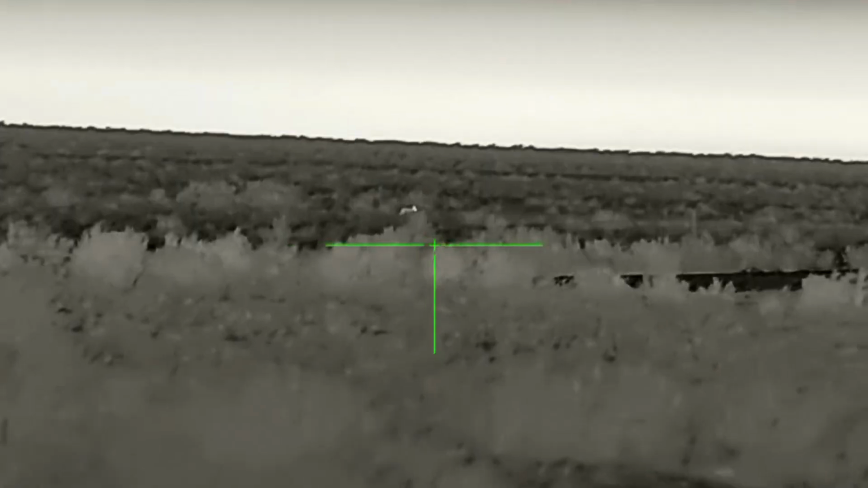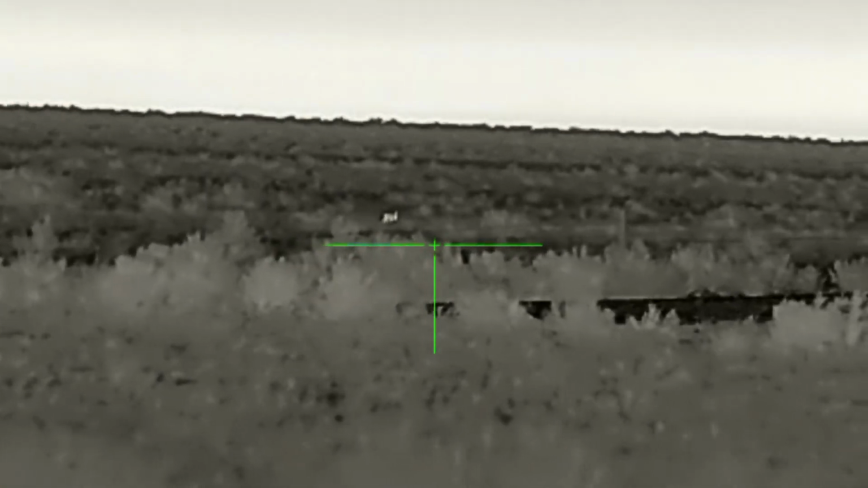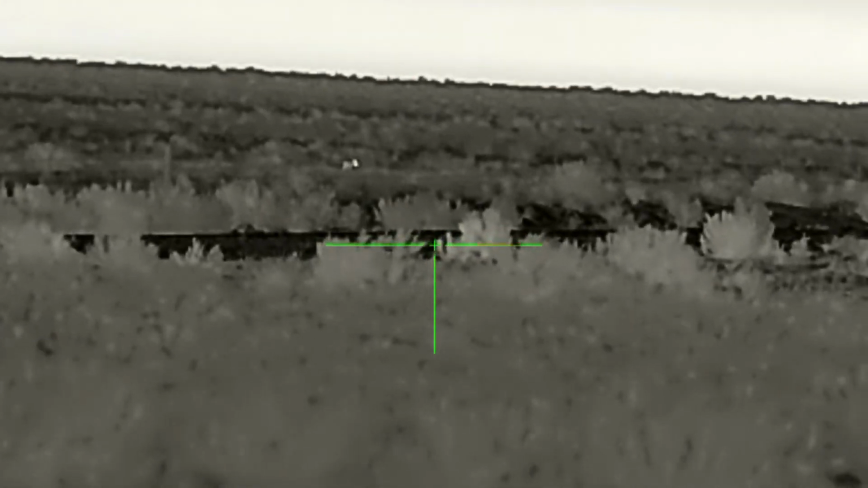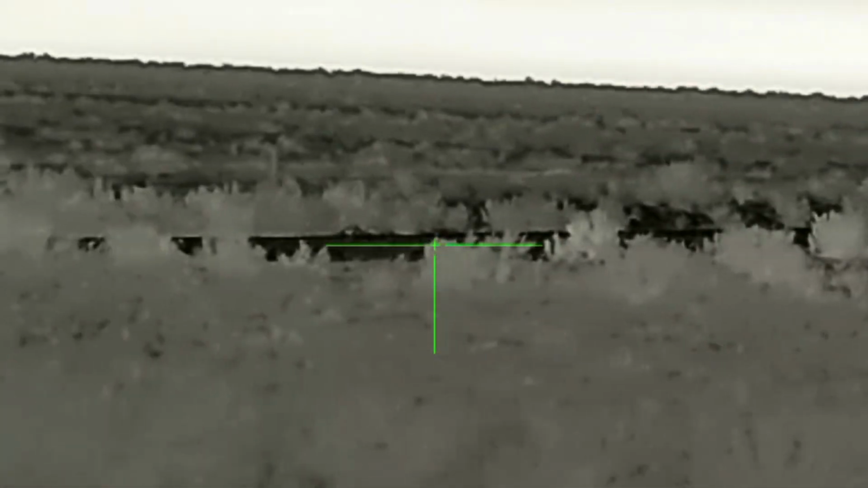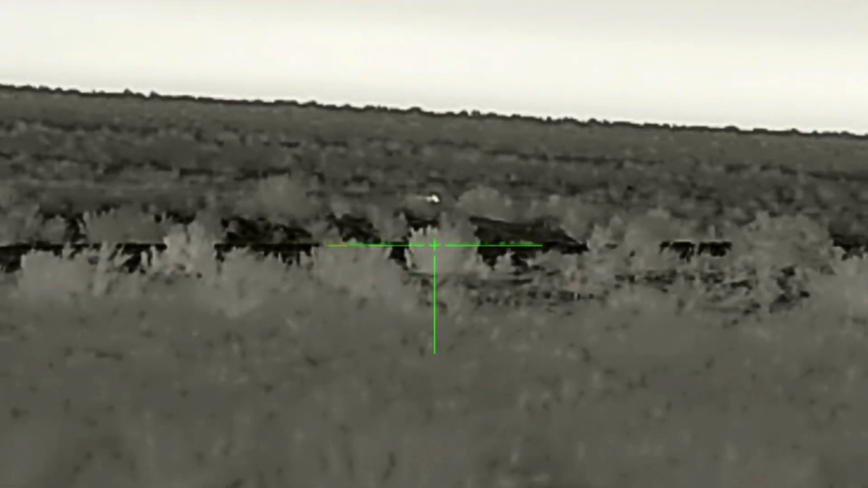Cool. For the next few stands, it was my turn to shoot, but we kept seeing coyotes in the distance. Most of them seemed to just be traveling. They weren't really reacting to the calls, so we didn't really have any luck or get any shots, but we thought we'd just keep trying.